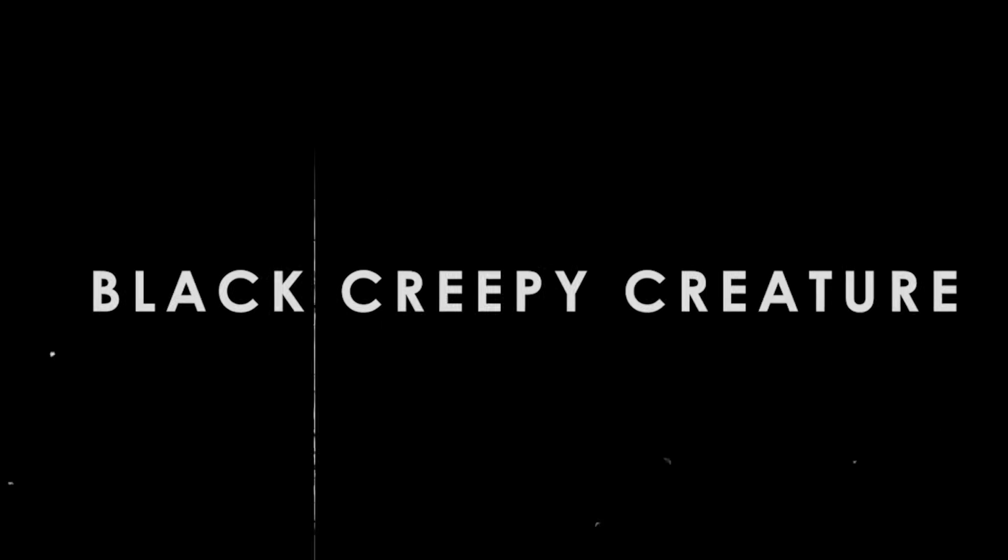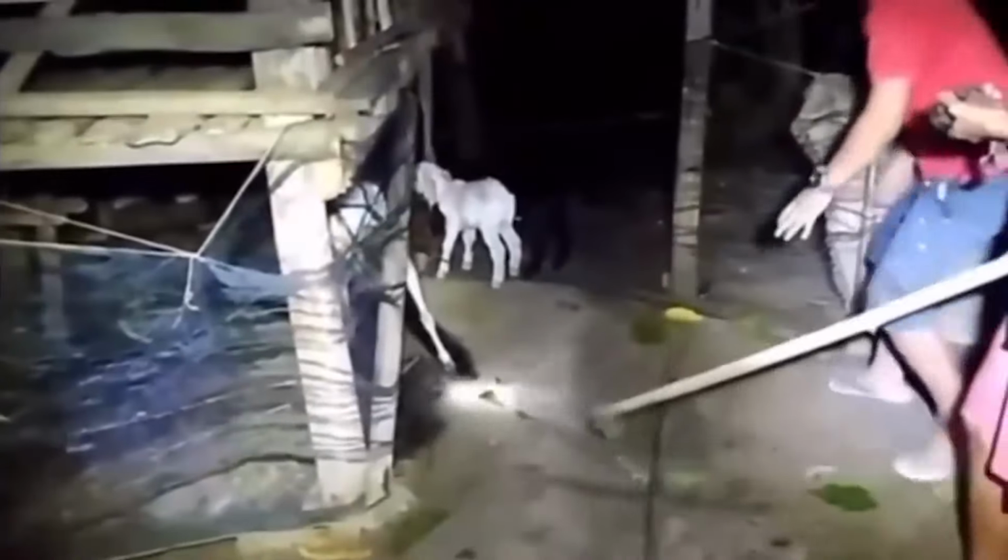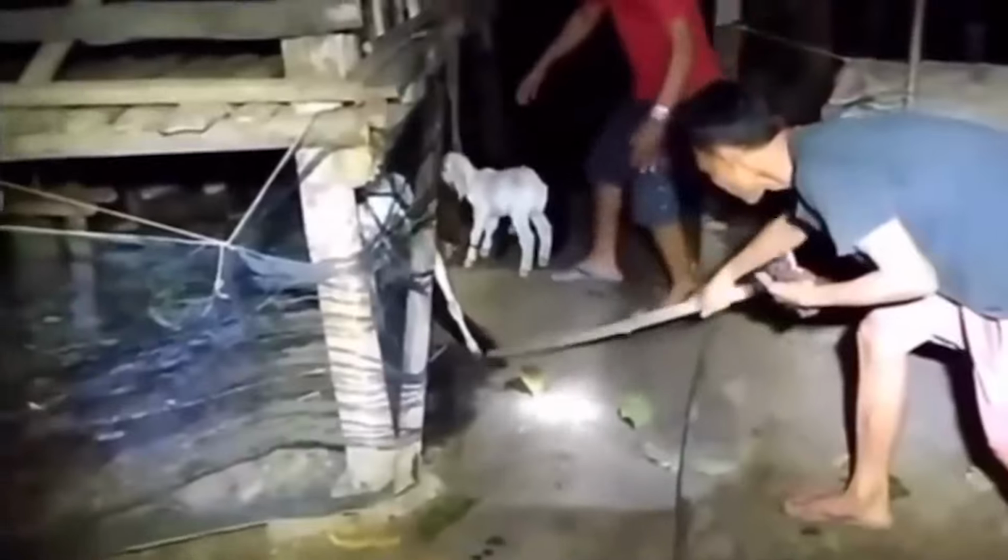Black creepy creature. Two farmers in Mexico were woken up in the middle of the night by their goats going crazy. They rushed outside to see what the commotion was about, and guess what? They found a weird black creature clinging onto one of their goats' necks. They tried everything to get it off, but it took a few minutes of struggling before it finally let go and scurried off into the woods. The farmers even tried to chase after it, but it vanished into thin air.